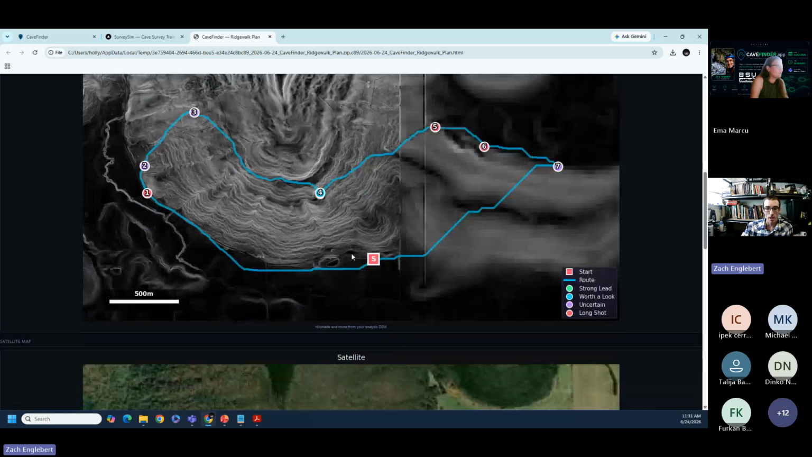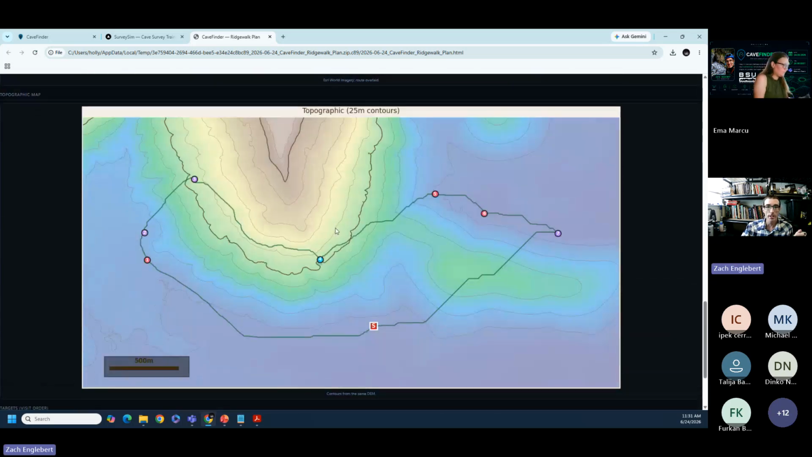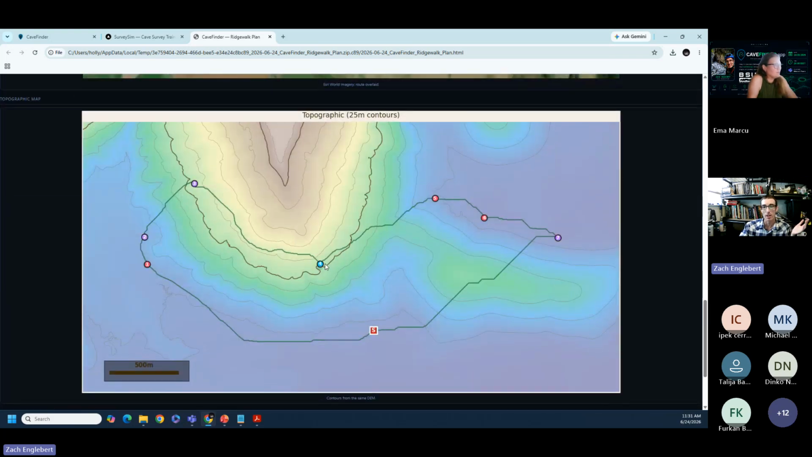Here's the ridgewalk plan on a LiDAR view. Here it is in a satellite view. Here it is in a topographic heat map view. And then down below here, it lists all of the individual ones and their coordinates. And it has a score, as in, what's the best one? Which one should you prioritize if you're not going to check them all out?